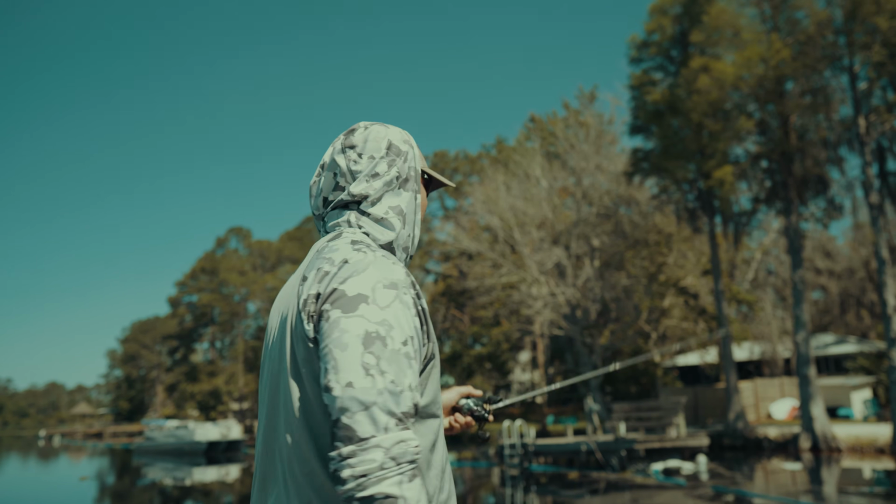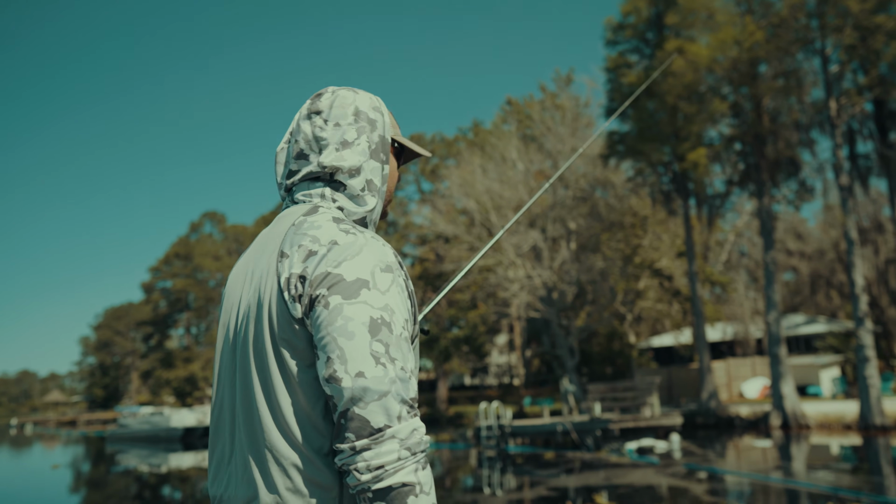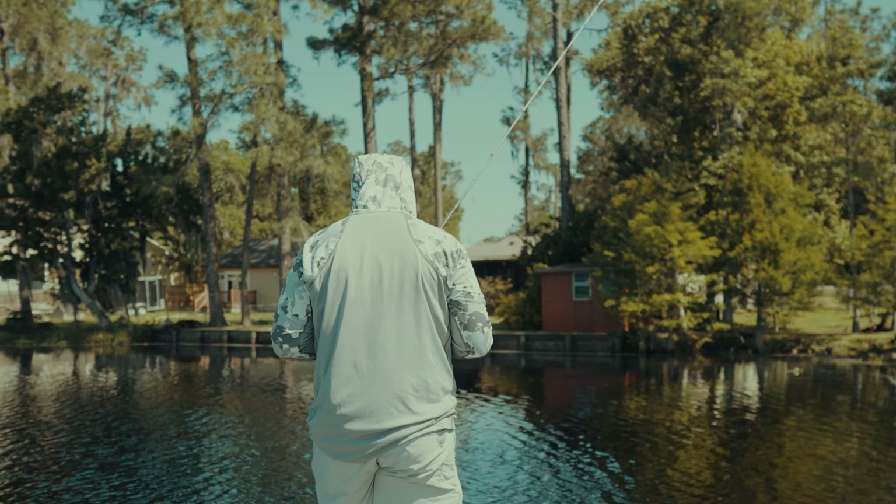And they bite the same baits everywhere in the country. That's why we're going to go jobbing around. We're going to fish this little lake, see if we can break it down.